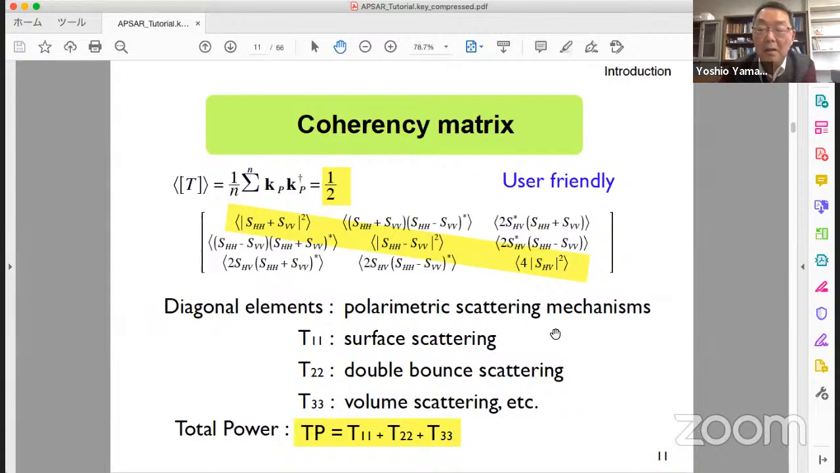These are closely related to physical scattering mechanisms. If we add these 3 terms, it becomes total power, radar power, just like the addition in the previous scattering matrix. The same.